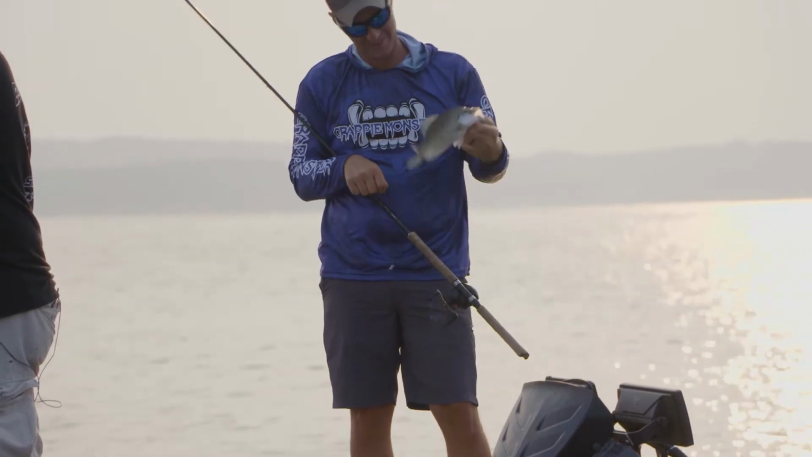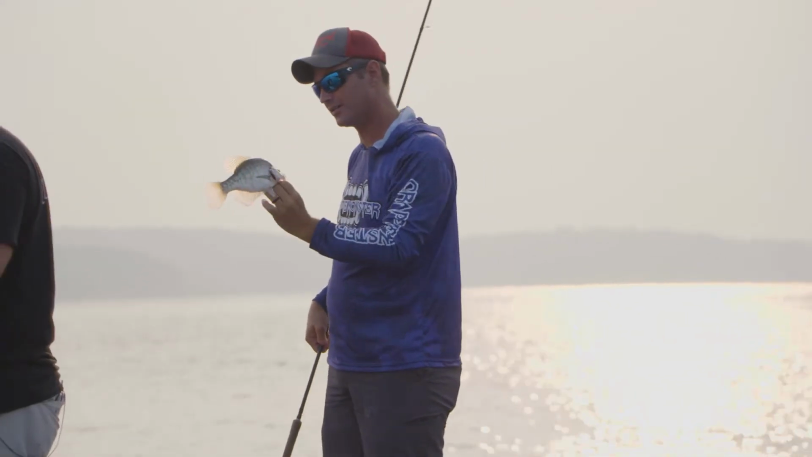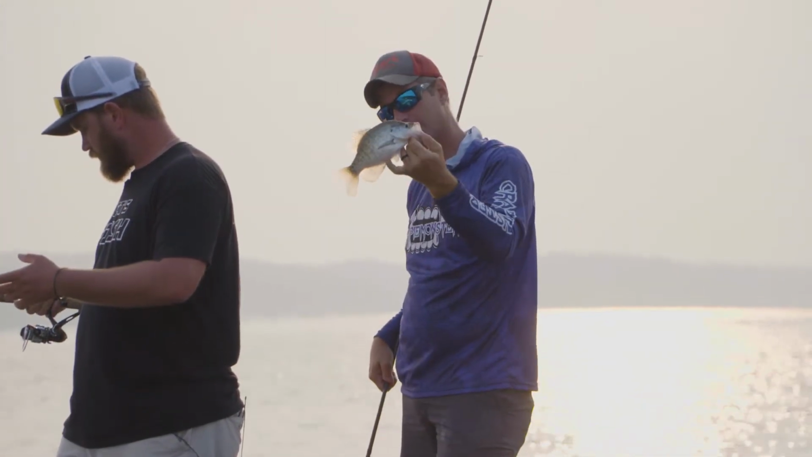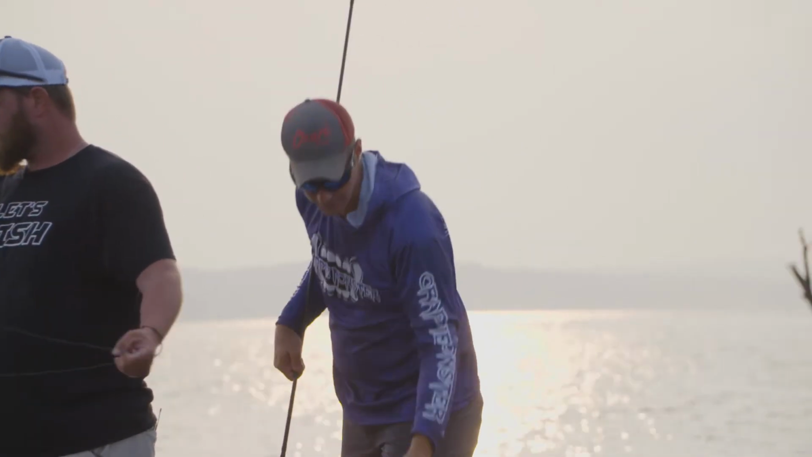That right there is healthy. That's a nice one. It's got some shoulders on it. Good, healthy fish, about like most of them we caught. Just perfect eating size fish.